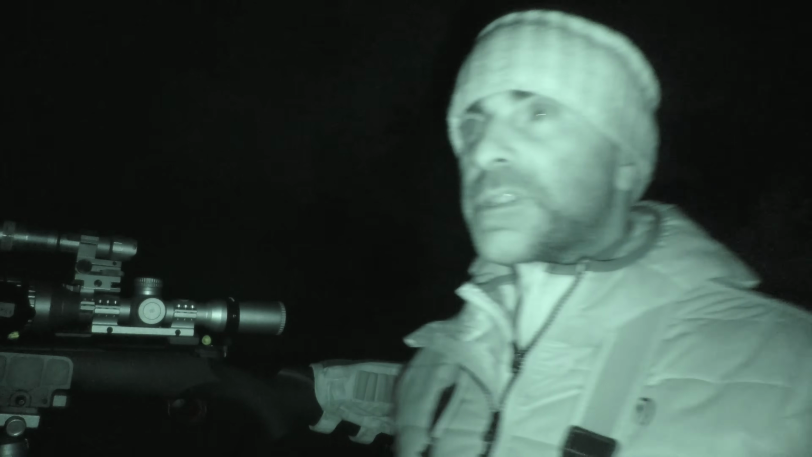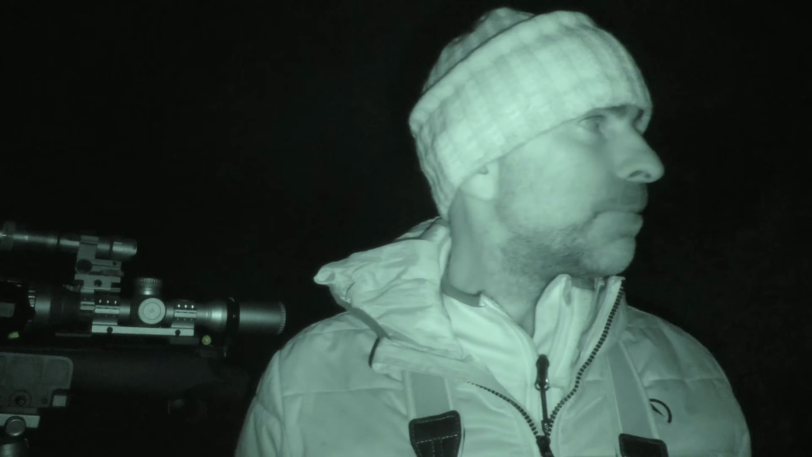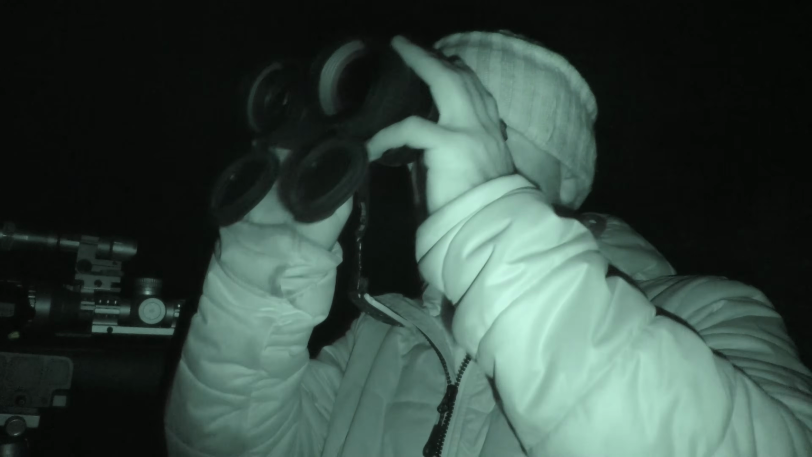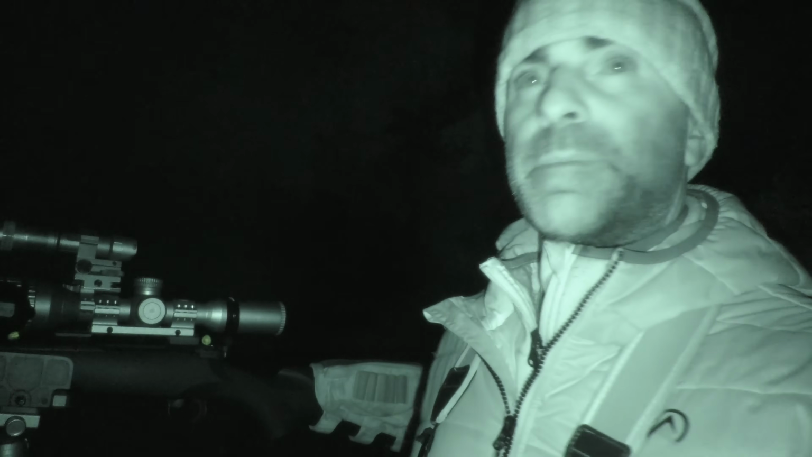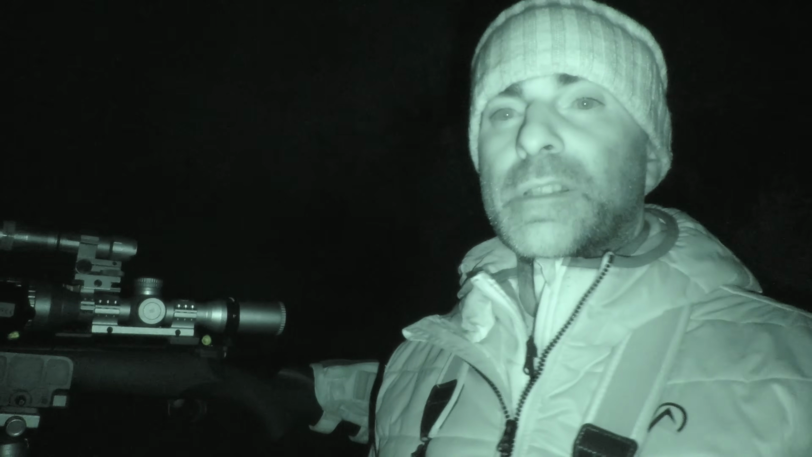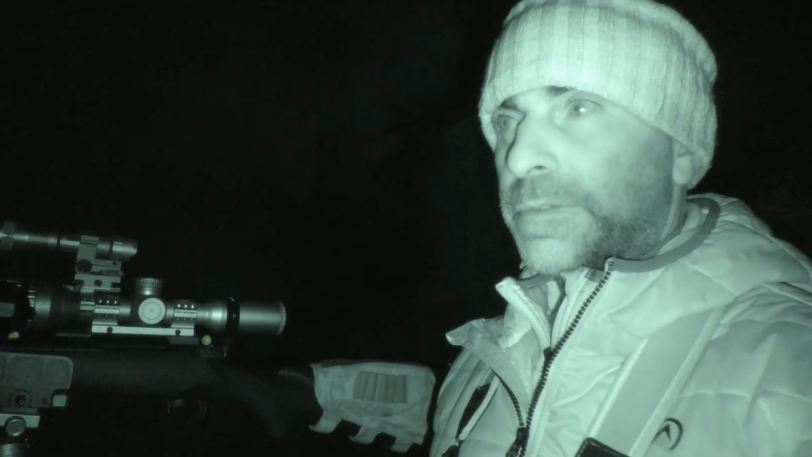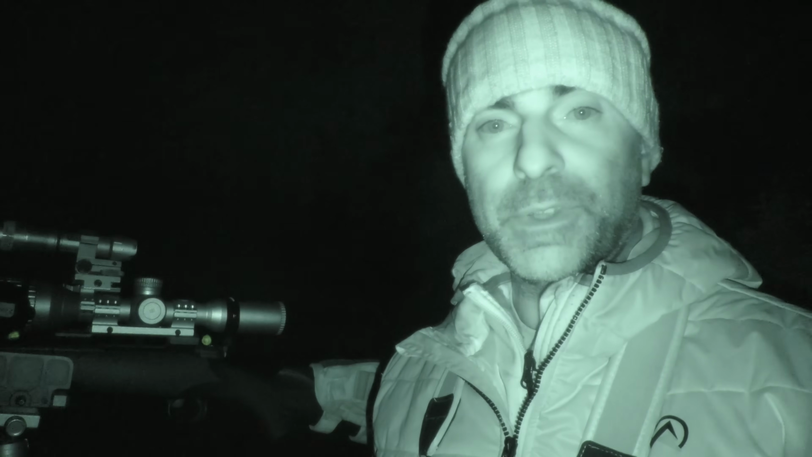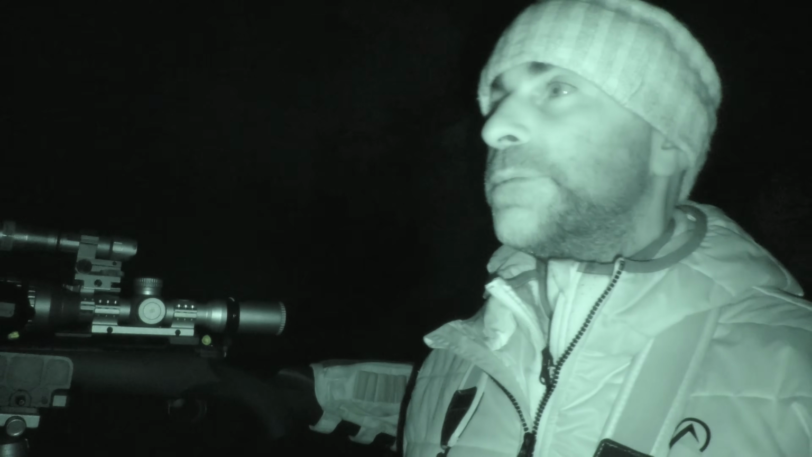So I think what I'm going to do is have a little squeak, just see if I can pull something in. Seems to be foxes here, there and everywhere, but it's very hard to, unless they come out sort of right in front of me out the hedgerow or within 100-150 yards, then it's a job to close the distance on them when it's so bright with this full moon like this.